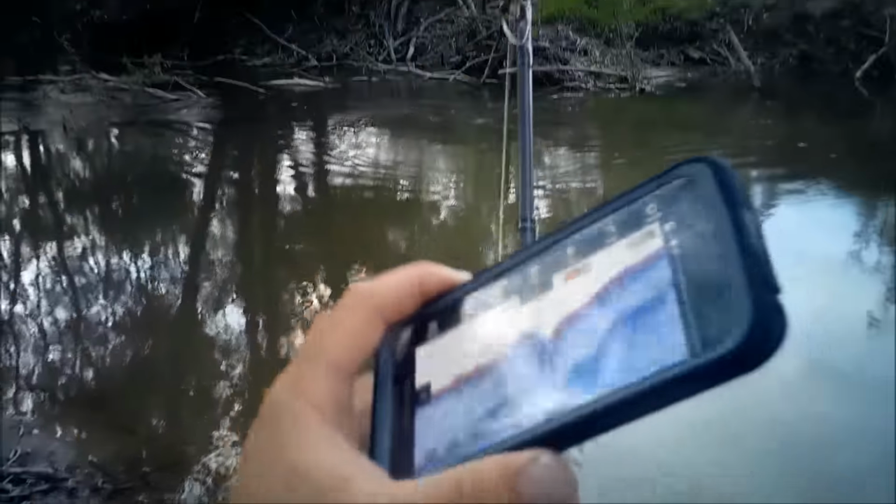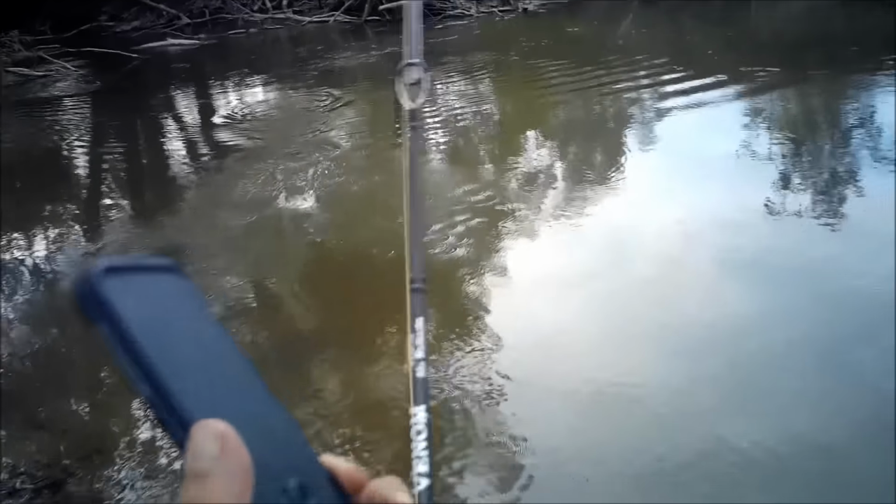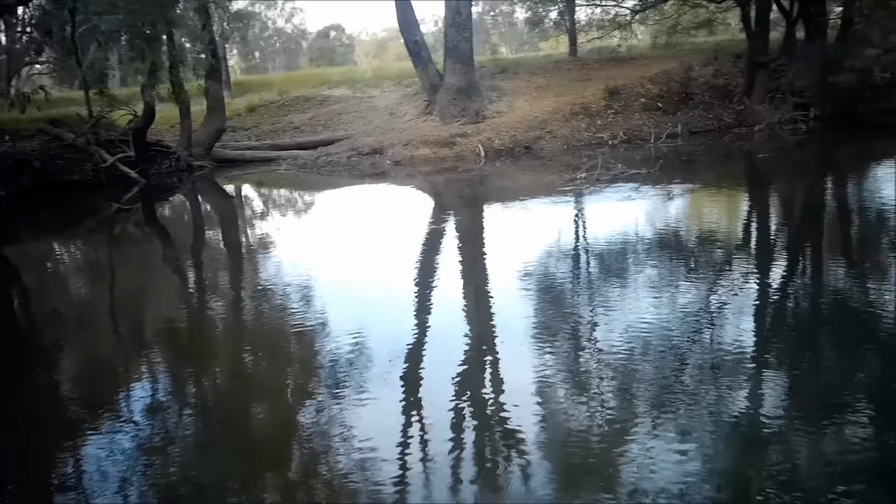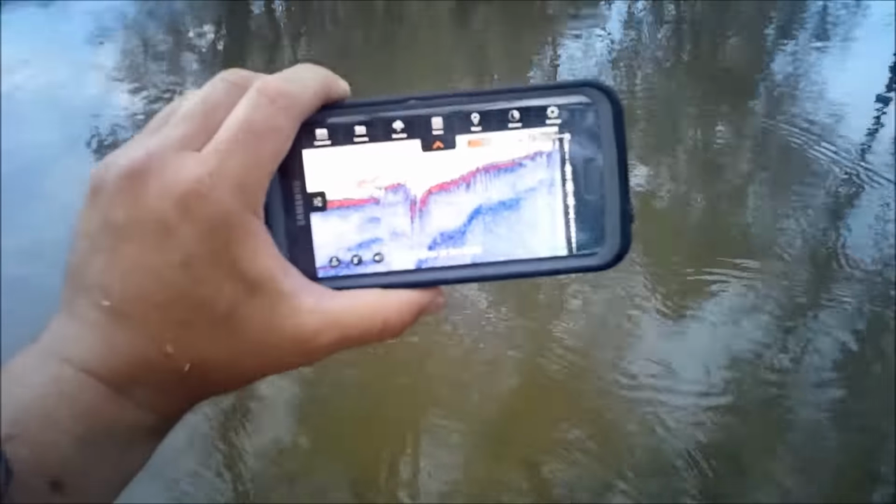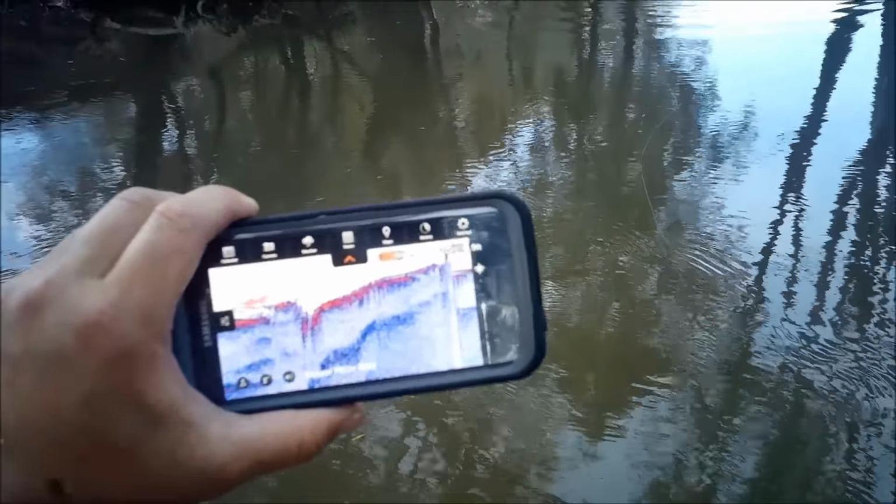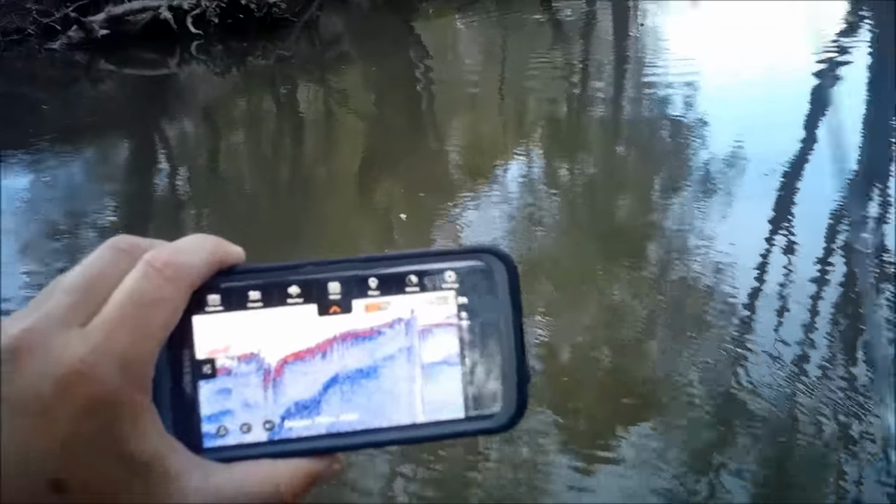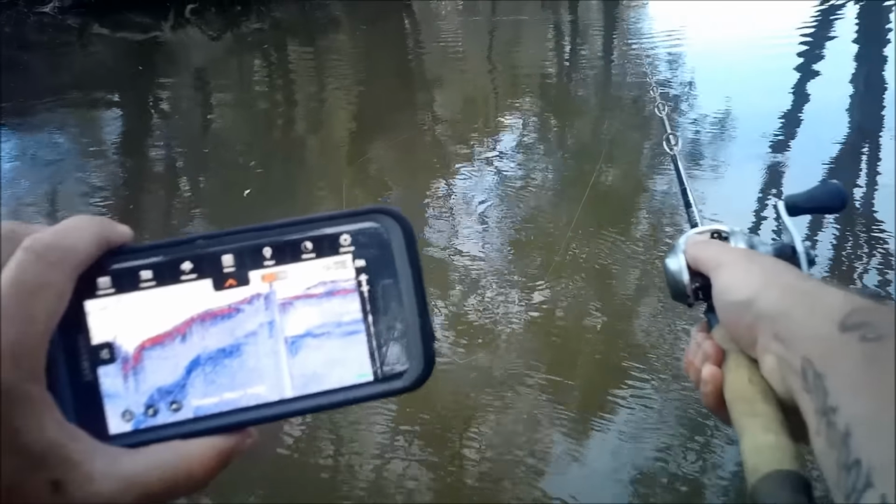Now I'm going to cast that out again, just because the water's flowing quite quickly. I want to try and find where that bit of structure was under the surface out there. So I'll cast there, a bit closer to the current this time. So right now it's in 5.1 feet. Right underneath there, right out in the middle where that is now. 5 feet, but a lot of structure.